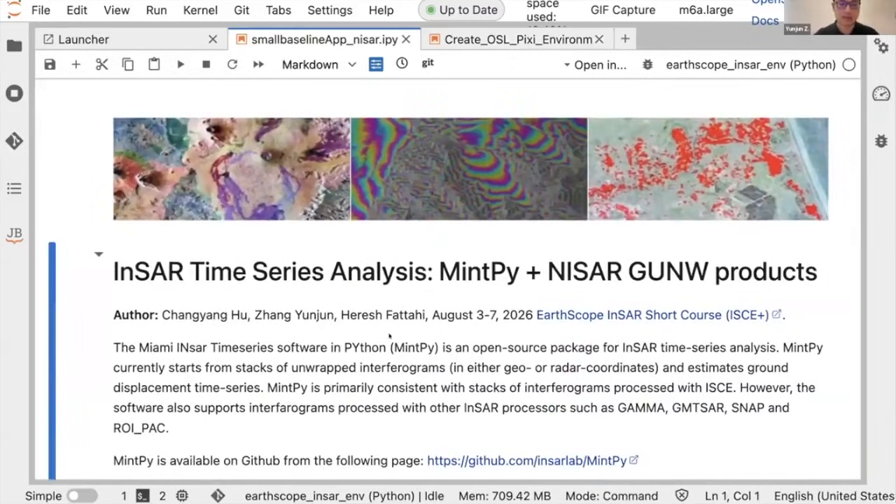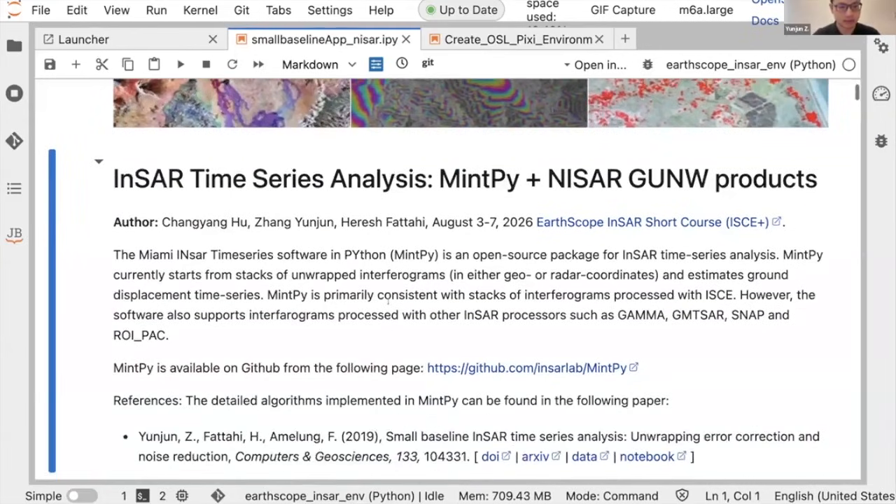So today, in this session, I will do a simple introduction to the time series analysis software called MintPy, using the NISAR GUNW products as an input. First, I want to acknowledge the work done by my student, Changyang Hu.